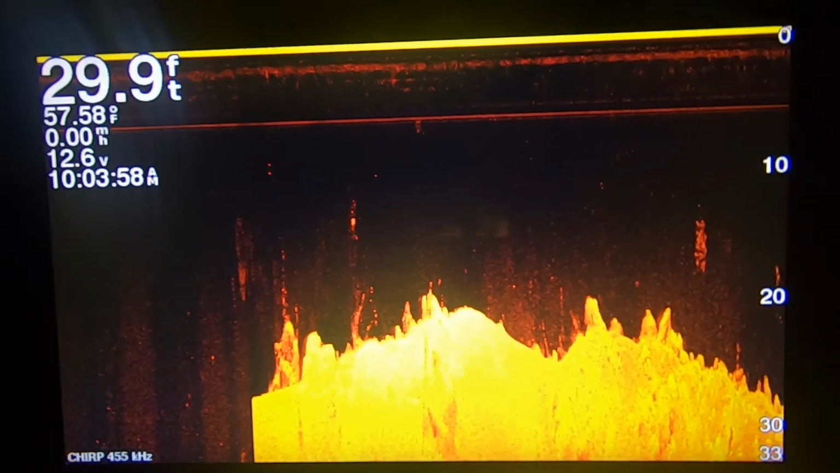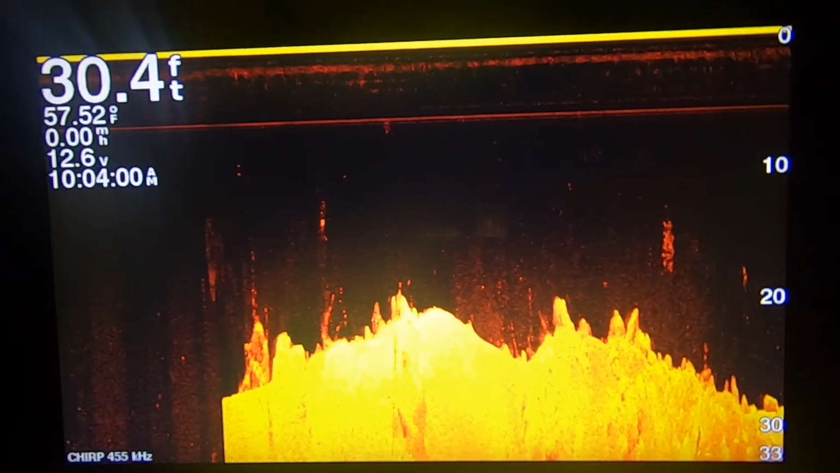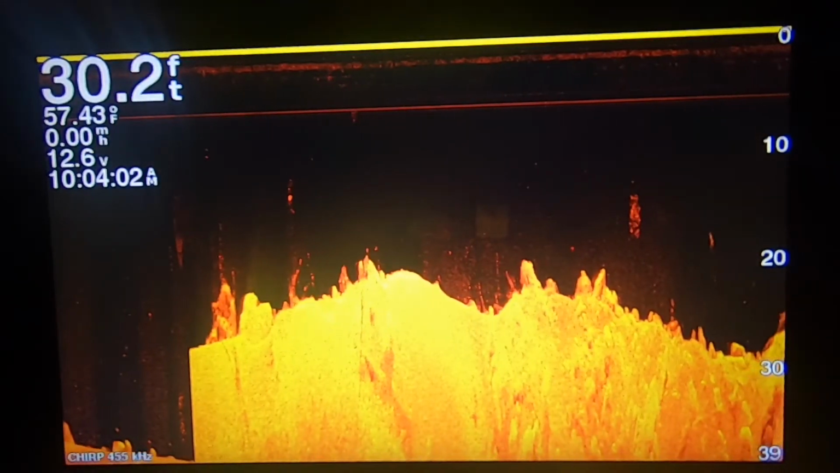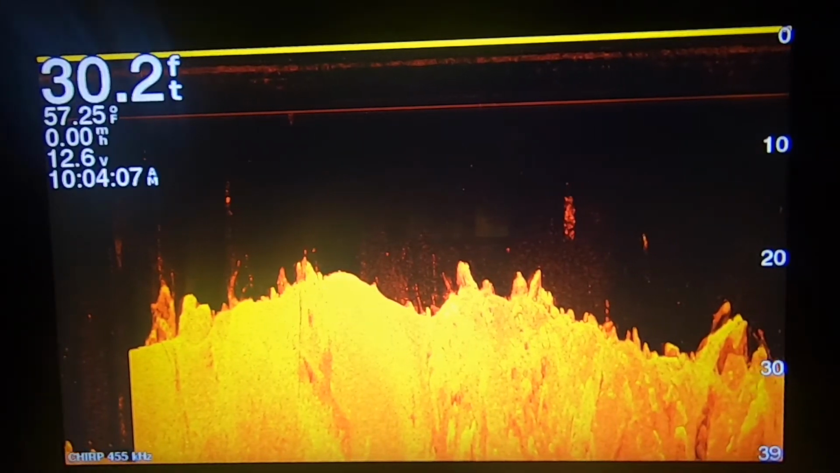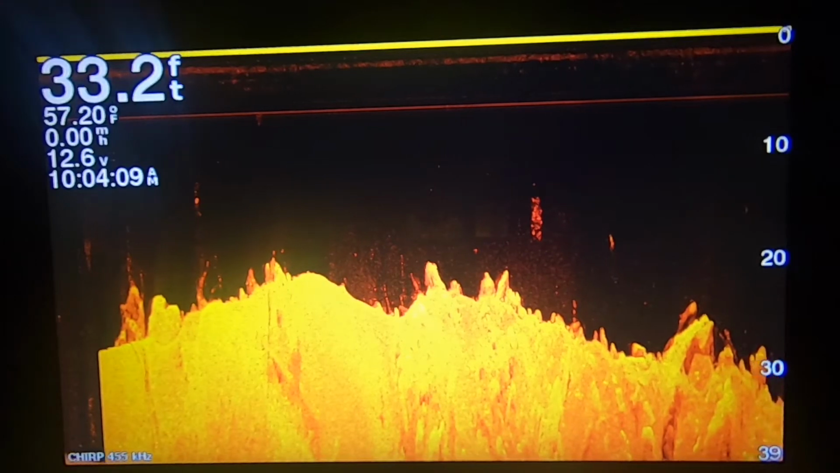And on the top left-hand side, there you can see where it says feet. Next down from that, it tells you the water temperature, how fast you're going, the voltage, and the time.